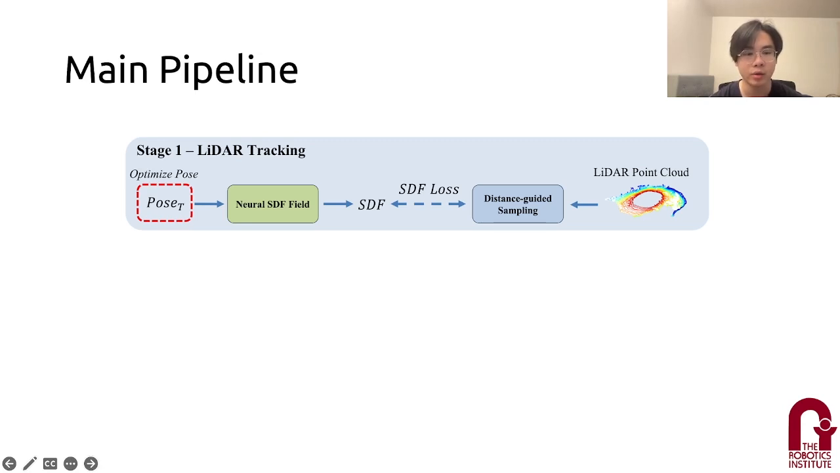We implement a two-stage method for each frame. The first stage only does LiDAR tracking. We sample from the input LiDAR frame and query the SDF value from the neural SDF field, then calculate the SDF loss and optimize the current LiDAR pose.